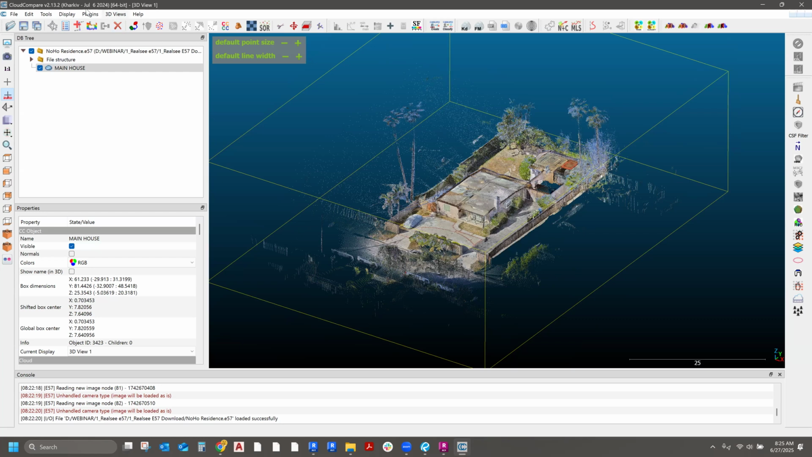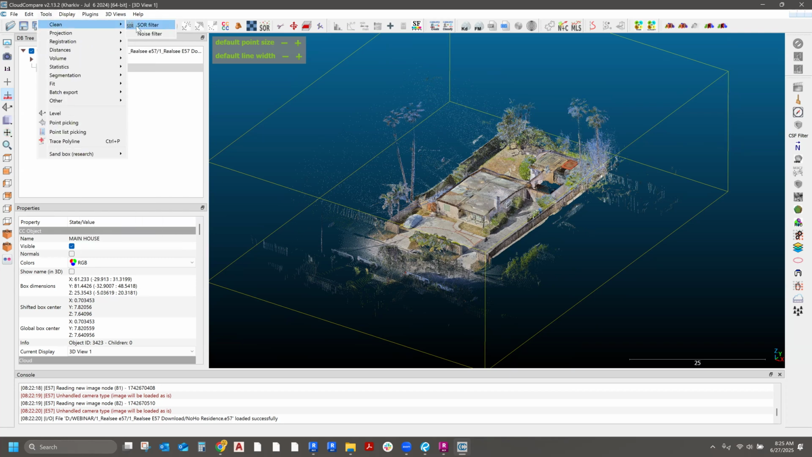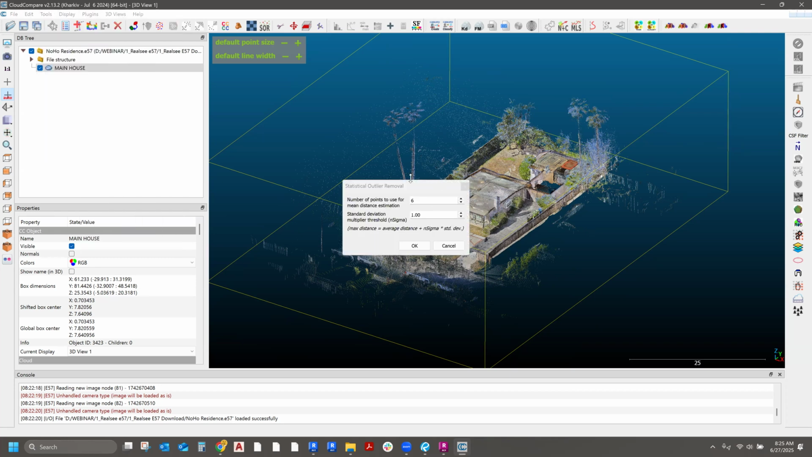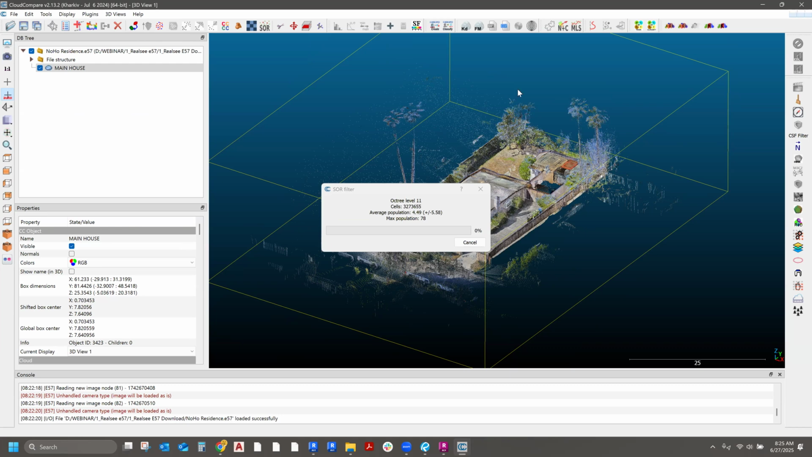For that, I'm going to click on, it's a plugin, Tools, Clean, SOR Filter. I don't really mess with these settings, but once I hit OK, it'll process this and get rid of a lot of noise in an automatic fashion. If you wanted to, you could sit there and clean this up yourself, piece by piece. But this is just the quickest way to erase all of that noise in one shot.